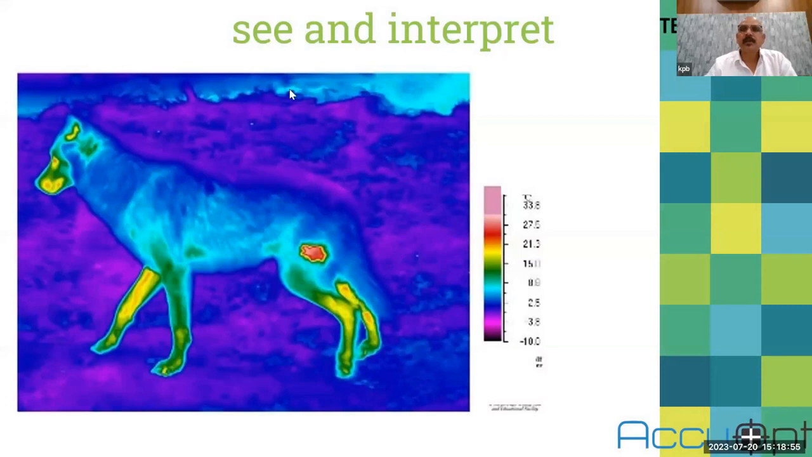You can see here, this picture is a thermal picture. It has nothing else. It's only a simple thermal picture. On the right hand side, you can see a graph, a different color graph, a palette, we call it palette. So according to the temperature, the color will change.